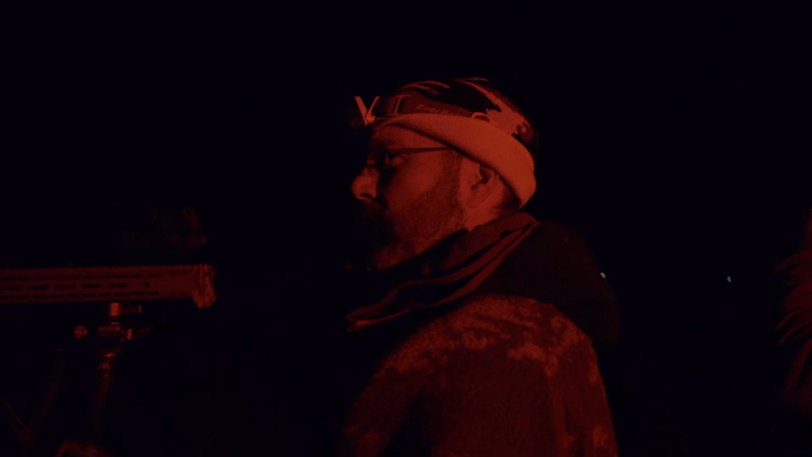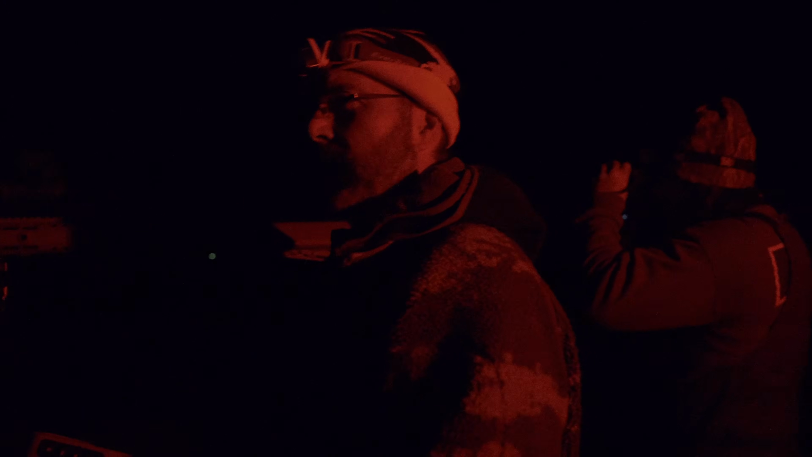Stand 3. We did call one in on the second stand, but he showed up late and we let him swing too far downwind trying to get some footage of it. He caught our wind. Hey, there's a coyote straight down here. We didn't think the wind was blowing the direction he was, but anyway, he caught our wind.